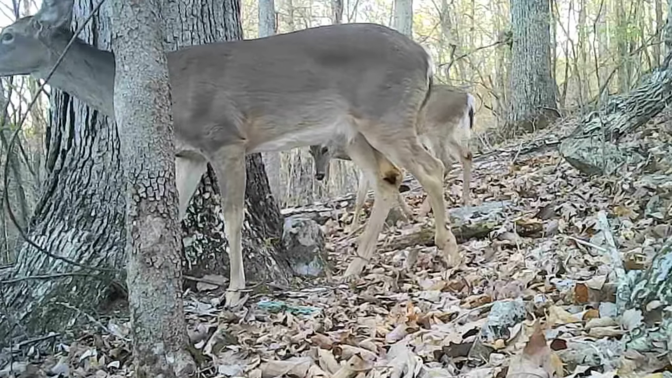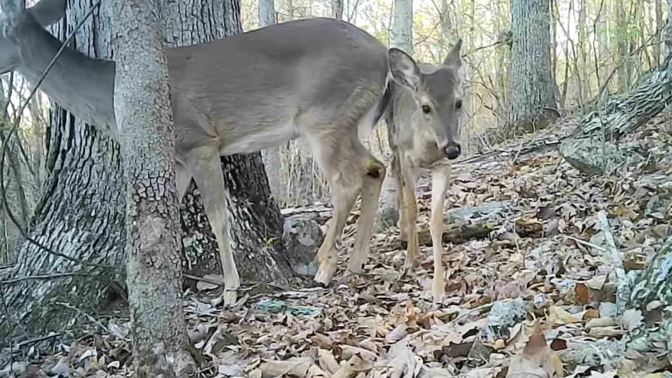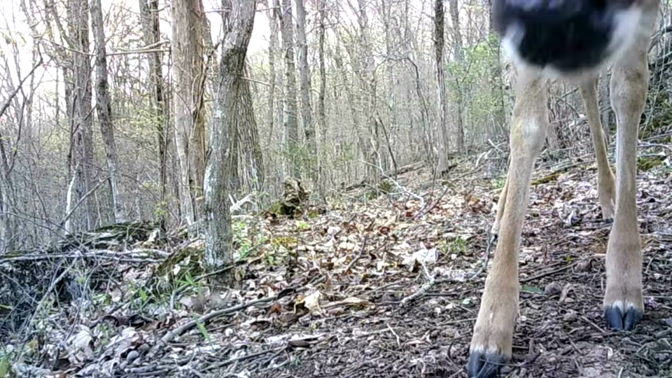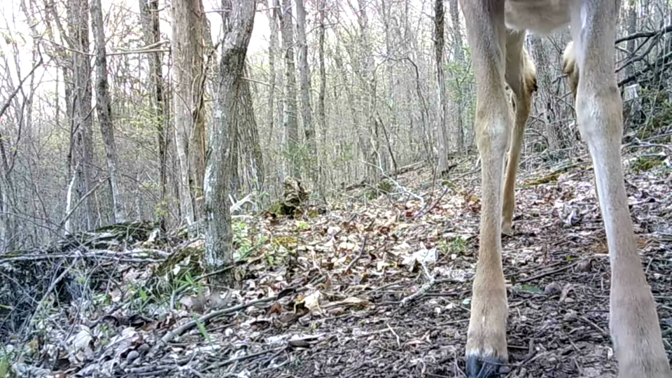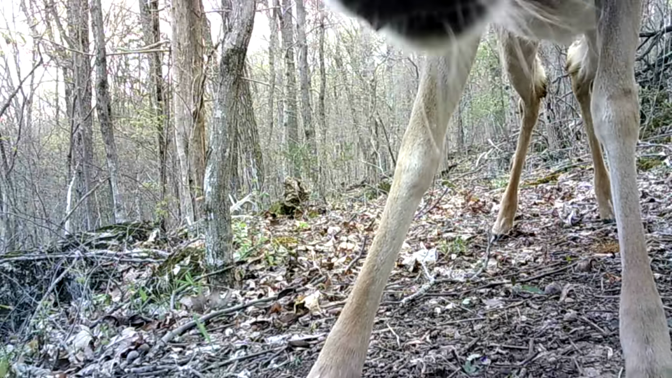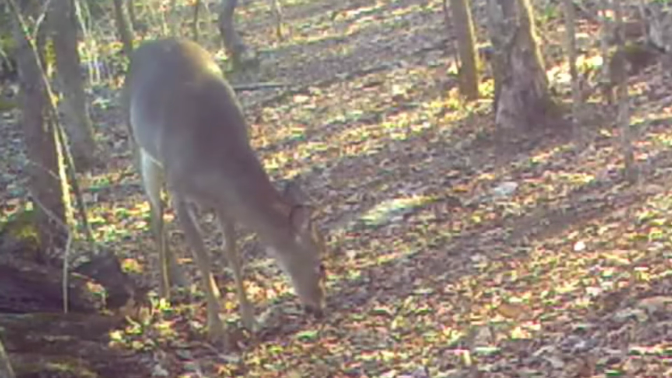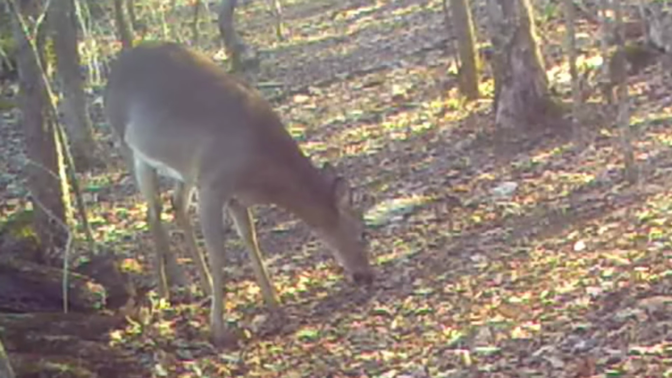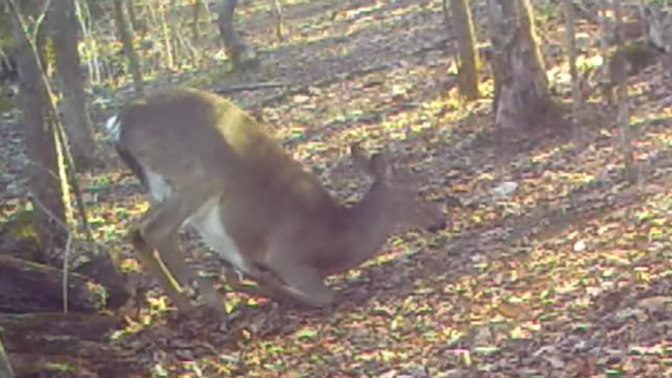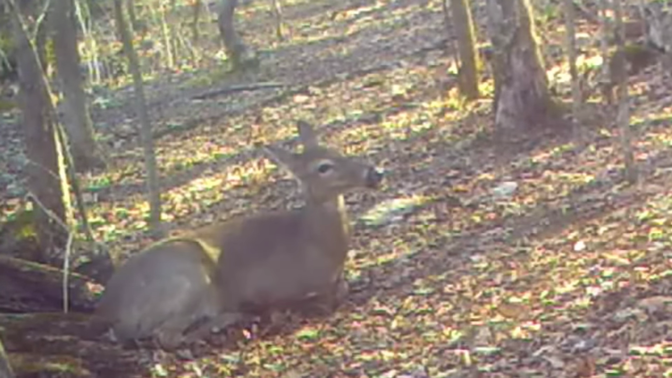And the deer, they just browse this ridge. No pressure on them unless the coyotes chase them. And they'll come right up to the camera. Some of them are just curious. But on these long sunny mornings, good and warm, they just relax. Unless something pushes them up.